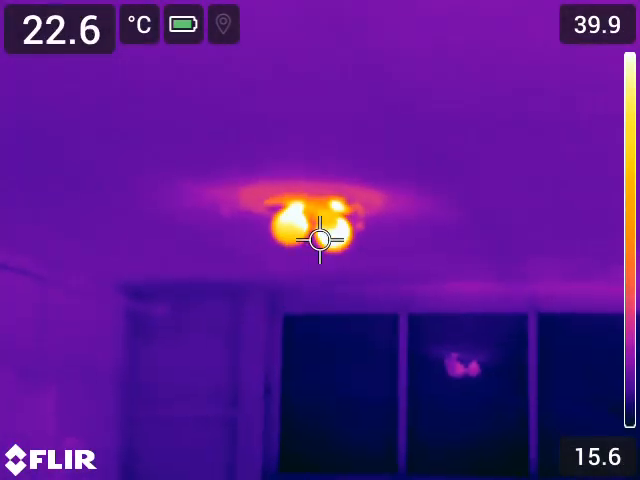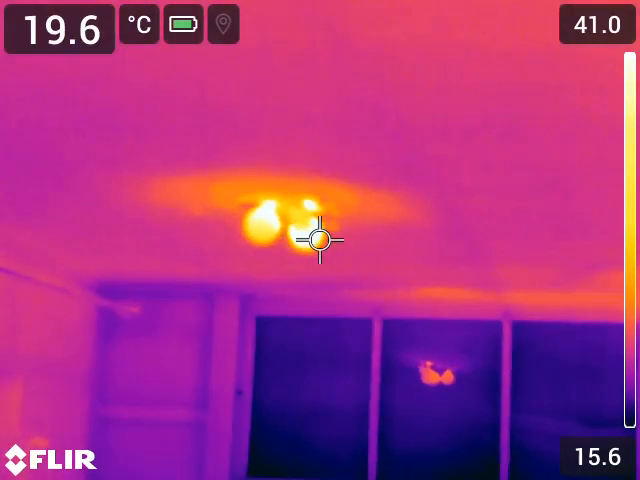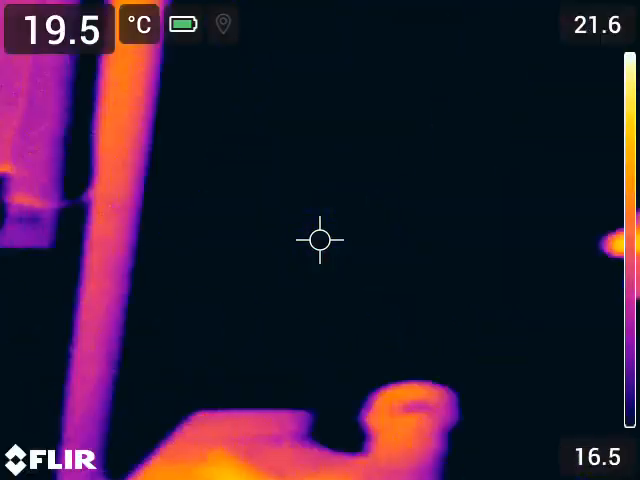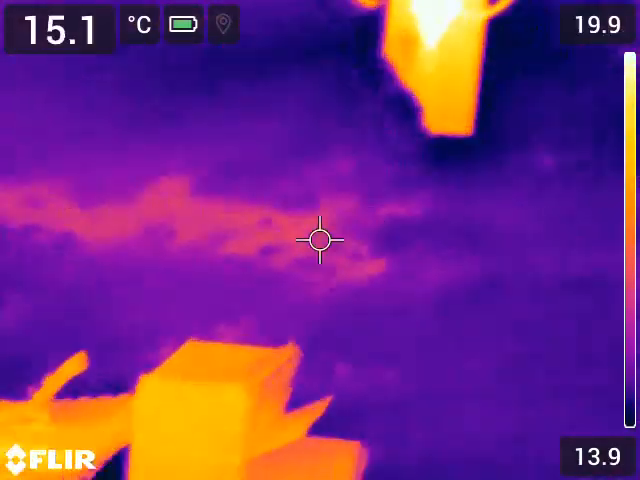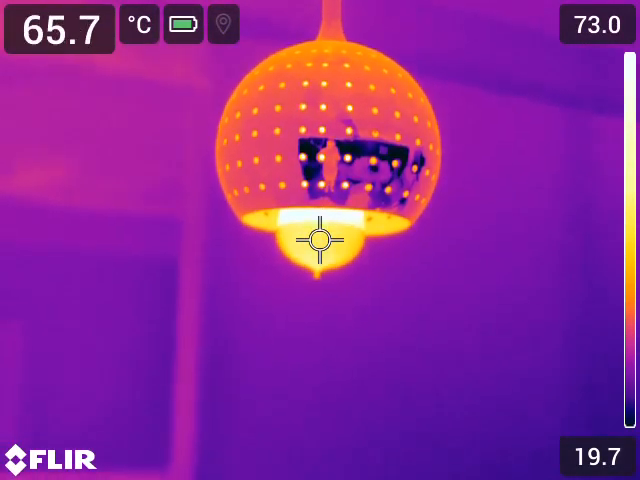And lastly, we have a video showing a light fixture with LED bulbs, and then we compare it to an incandescent bulb. You can see almost a 30-degree difference between LED and incandescent.